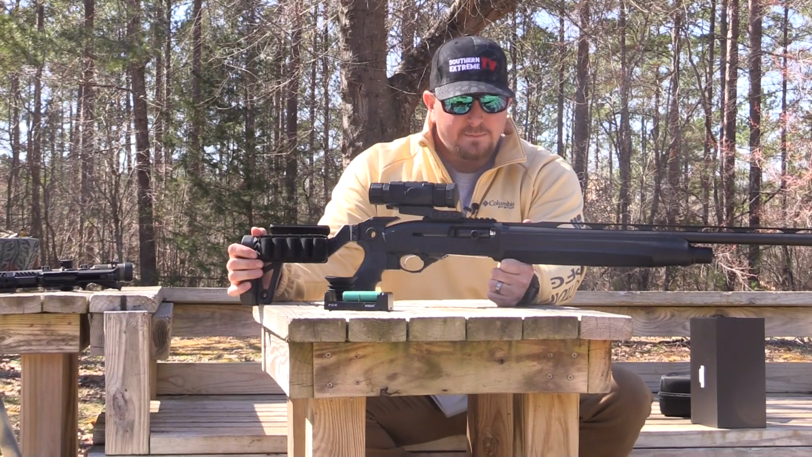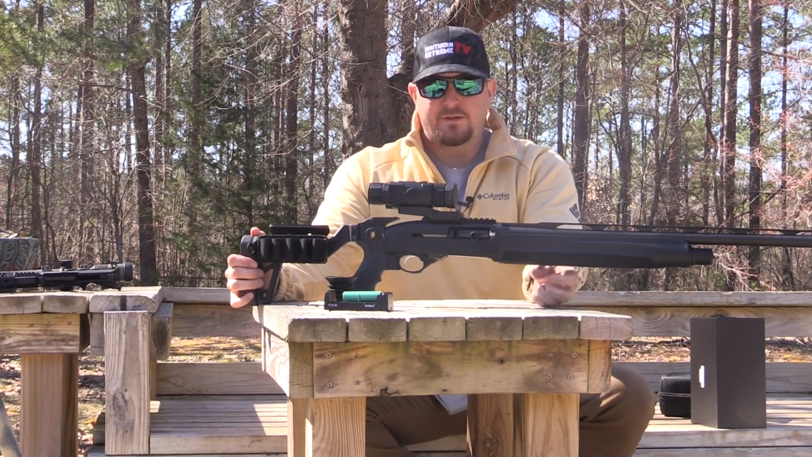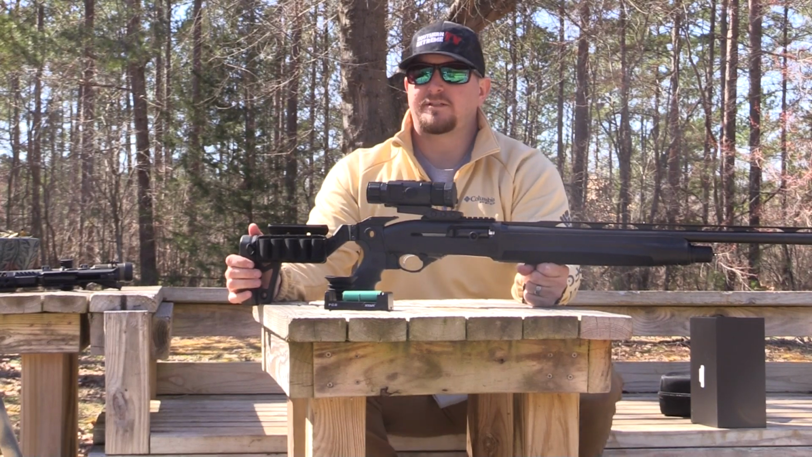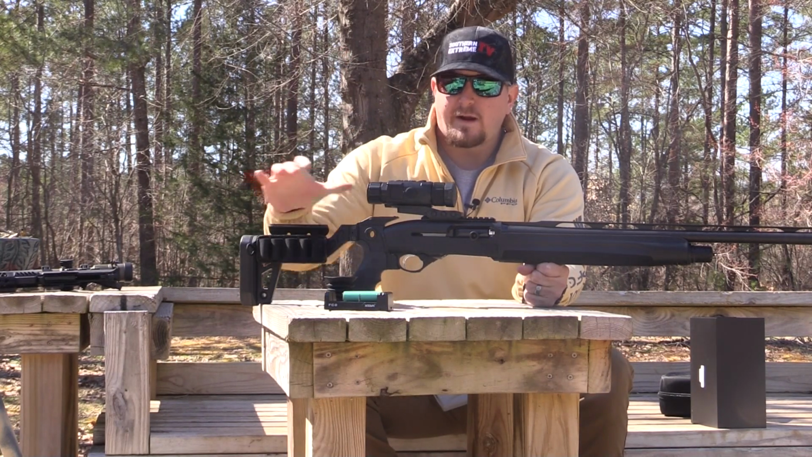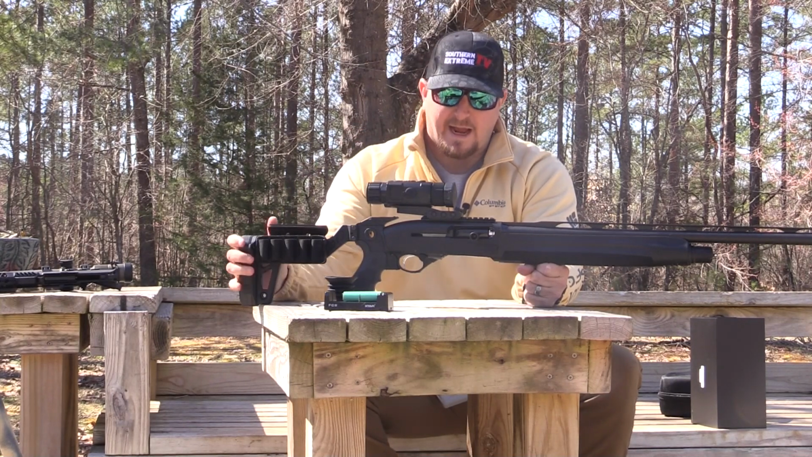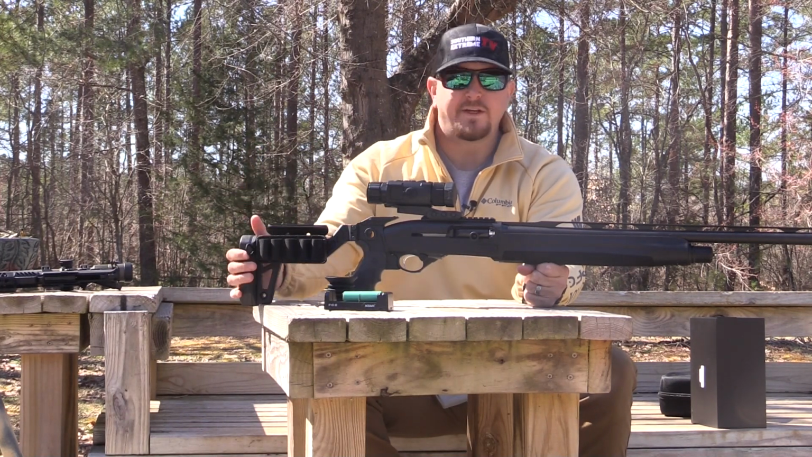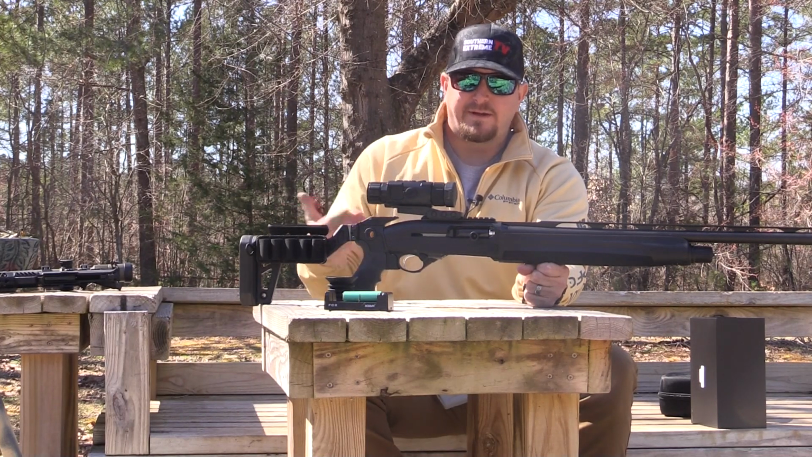So the reason that that's a big deal is the majority of people that get into the thermal hunting world, one of two things happen. And this is just a very broad generalistic assumption, but from what I've seen, this is what generally happens. You start out with a very entry-level optic, which I would say this DNT Hydra 640 is, and then eventually you decide that you want a little bit more, you want a couple more features, and you decide to invest more money.